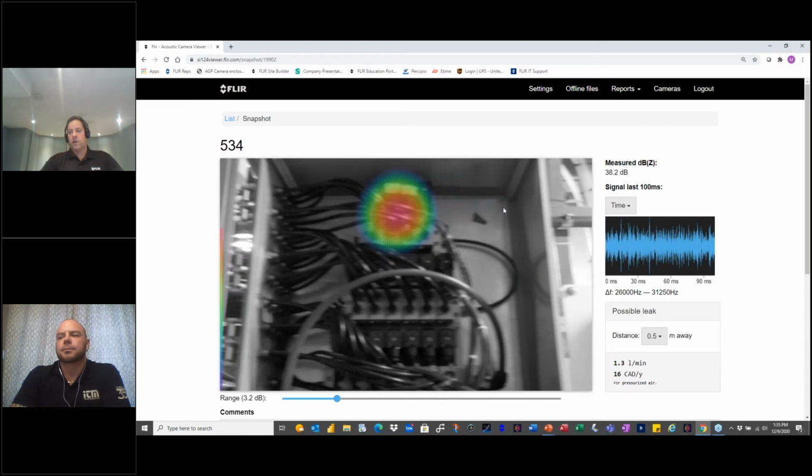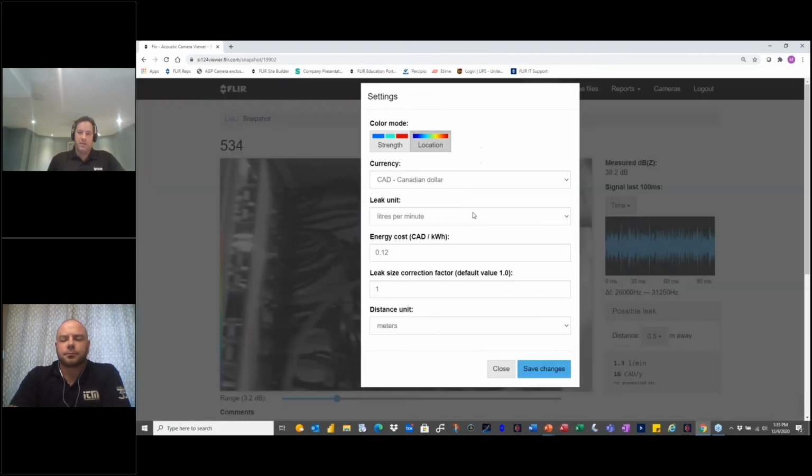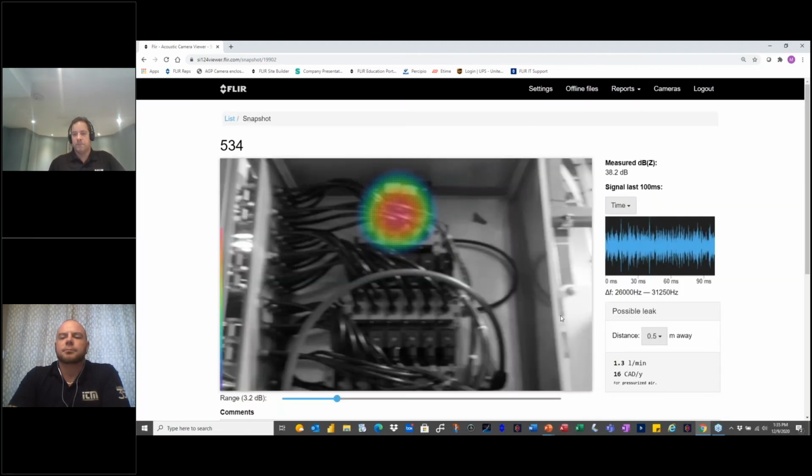Correct. The kilowatt hours cost is based on this. I will get that information for you, Andrew. I do apologize, I don't have specifically how that's being done by the AI, but that is based on the cost value that's here, 12 cents per kilowatt hour. Based on the factor, this is based on leak size of 1:1, basically. So if you want to make a correction, this is where we put a correction. Right now we left it as 1:1, but if there's a correction you need to add, you would put it in. And this is liters per minute, and this is where the calculation is coming from. But how is it done to know it's $16 per Canadian per year? I'm not sure. I'll ask my developers to see where that's coming from.